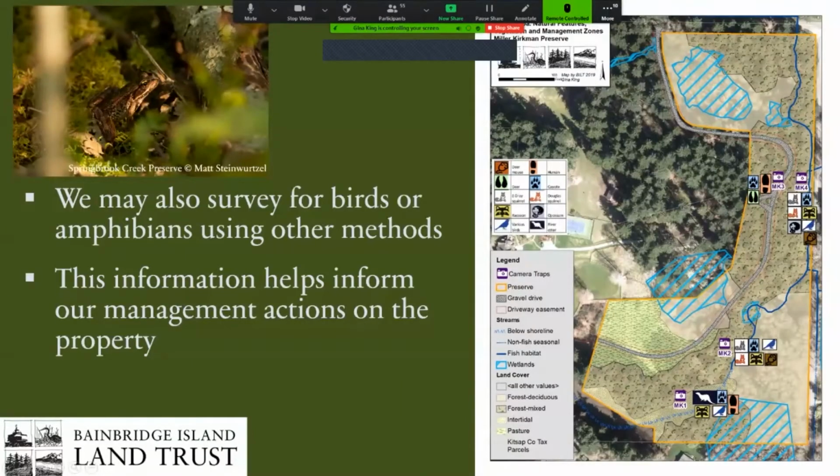This is one location. So then we'll take this information, and here we have an icon representing each of the species we saw at each of these camera sites. And we'll combine that with other kinds of inventory methods, and it gives us really good information of what we're managing for on each of these properties.